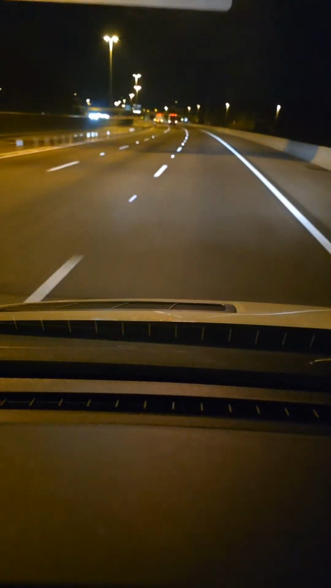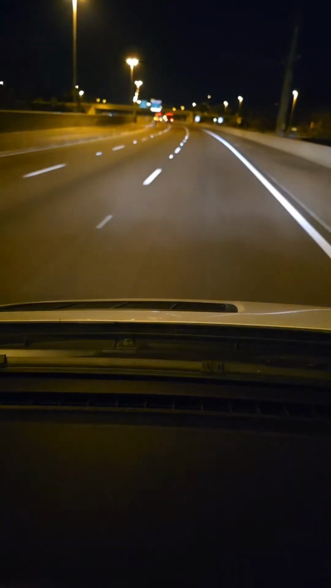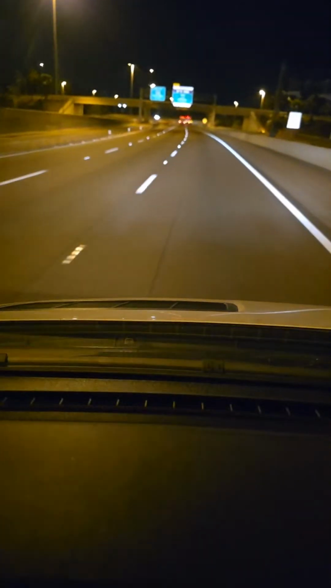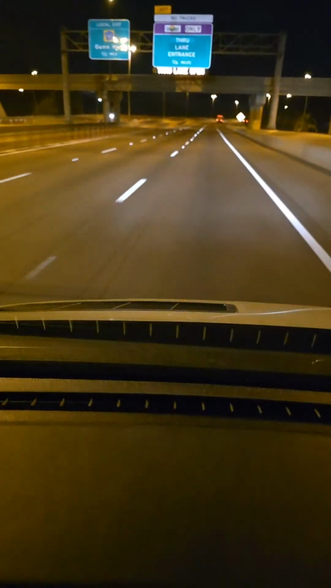So, anyway, trying to figure out a vehicle that I could drive in the streets, in the city, be able to park almost anywhere in the city.